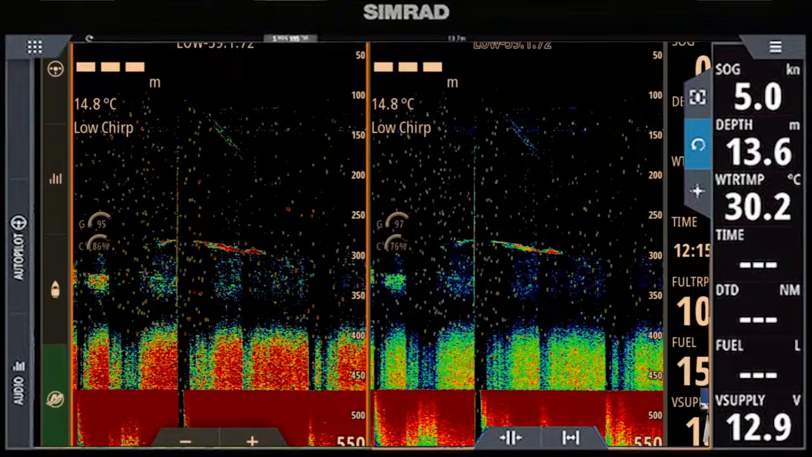I don't think that one actually did. And those cracks in the picture, that is where we're just tapping the boat into reverse. Obviously the transducer's got a bit of white water going over it. So that's what those cracks are when you see that. That's just a reversing thing.